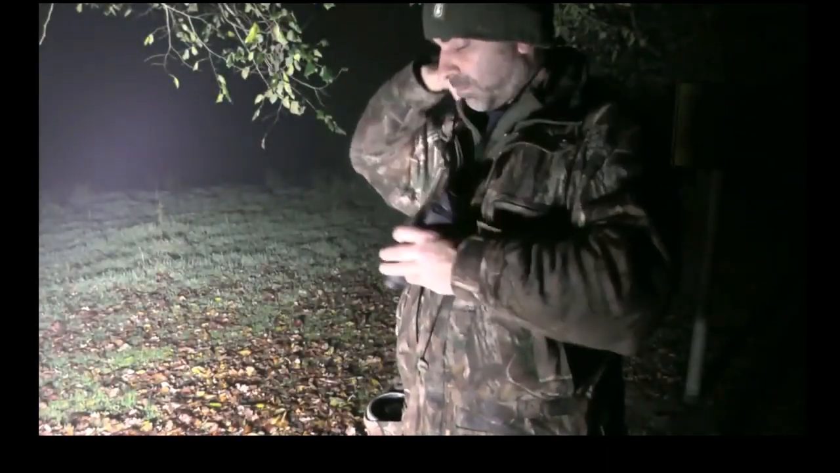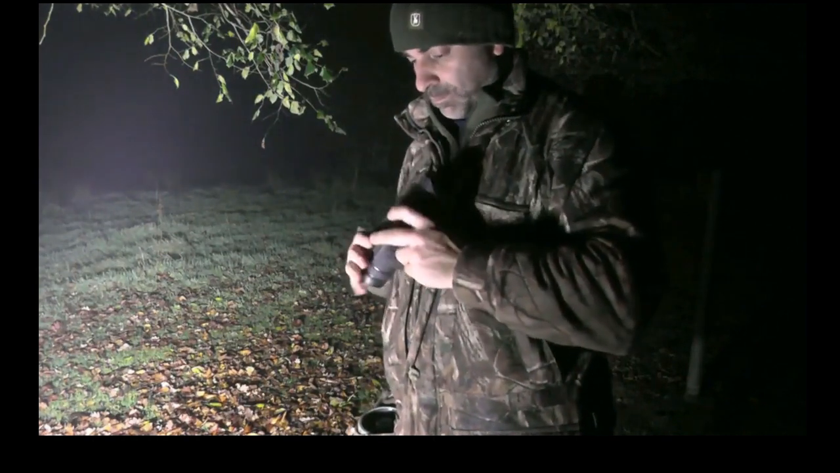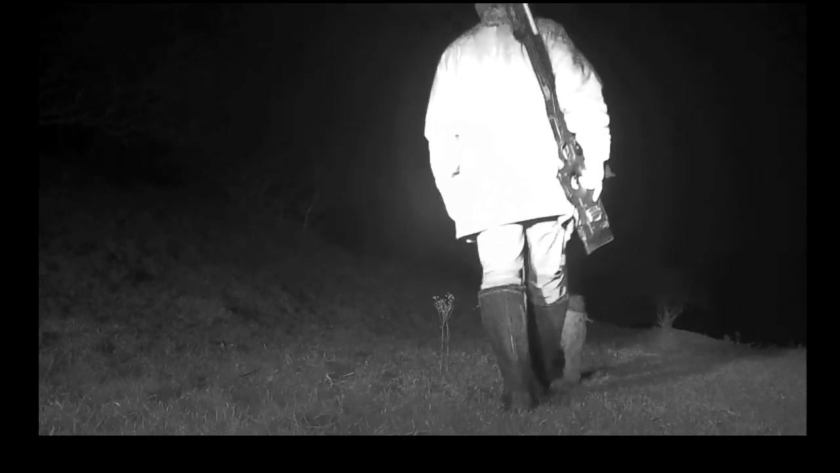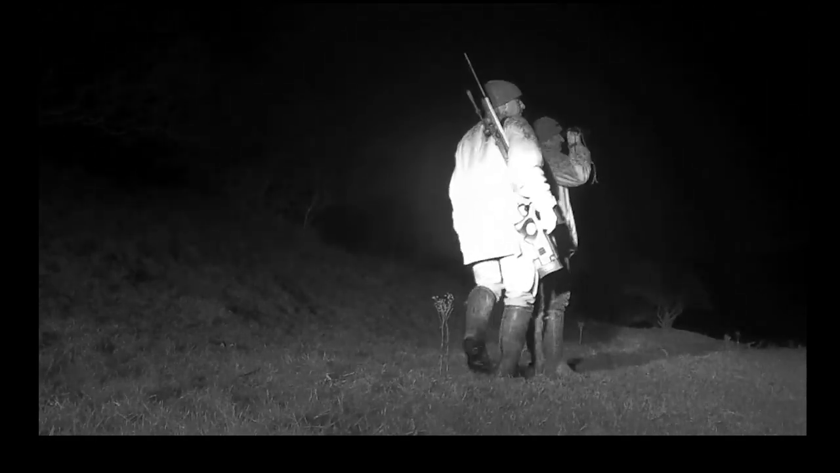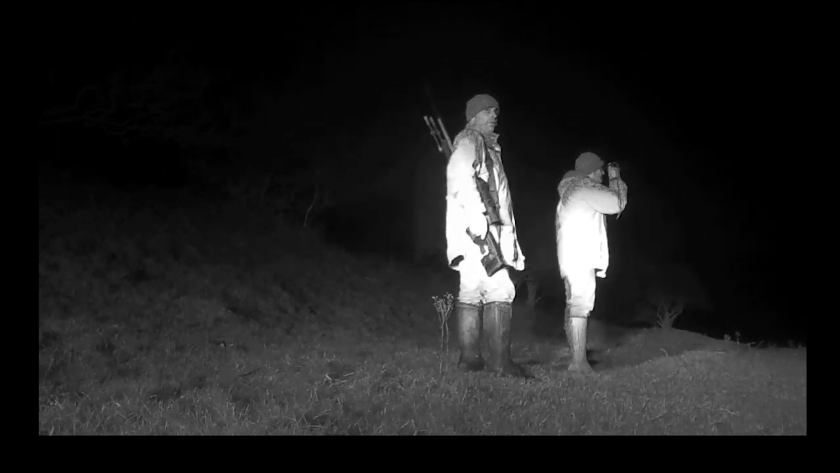On this golf course, foxes make a bit of a nuisance of themselves by digging up the greens and leaving little deposits for the golfers, which doesn't go down too well. So we're going to have a little look round and see if we can come to terms with one or two of them. Using the thermal equipment that we've got tonight certainly gives us a big advantage, allowing us to see exactly what's going on around us without being seen ourselves.